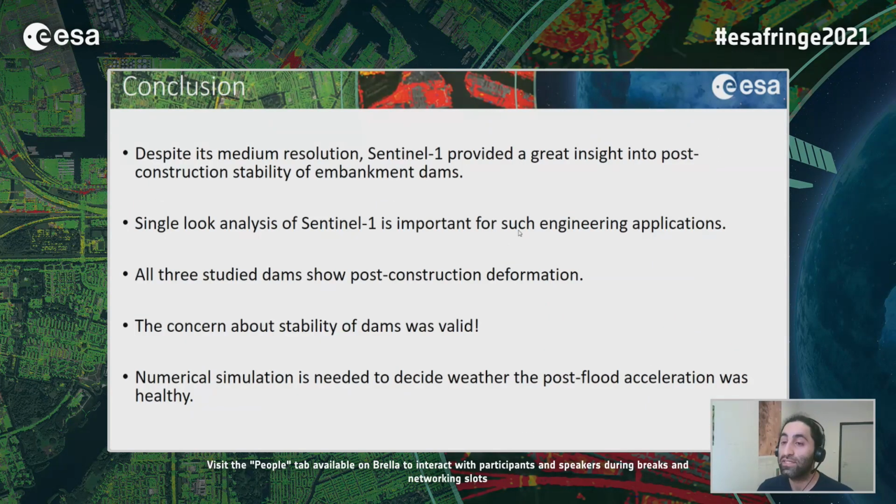So to conclude, despite the medium resolution of Sentinel-1, it can provide great insight into the post-construction stability of the embankment dams. But to retrieve useful information from the data, we had to do the single look analysis of Sentinel-1 data. During the first 2 days of the conference, there was some discussion about ESA providing some user-ready data for such engineering applications. That end user will definitely need single look data, and even multi-looking the data might be misleading for the engineering community.